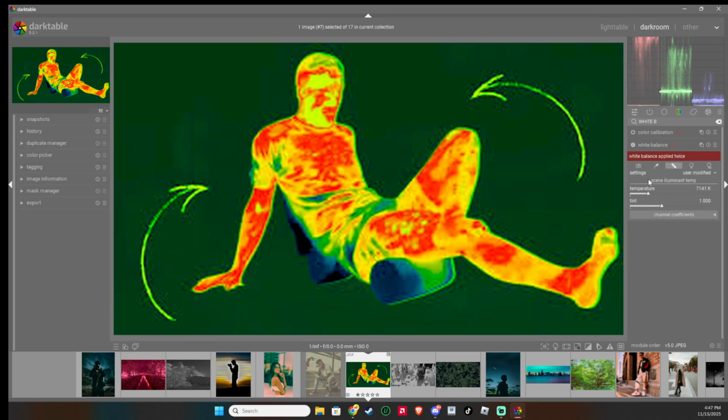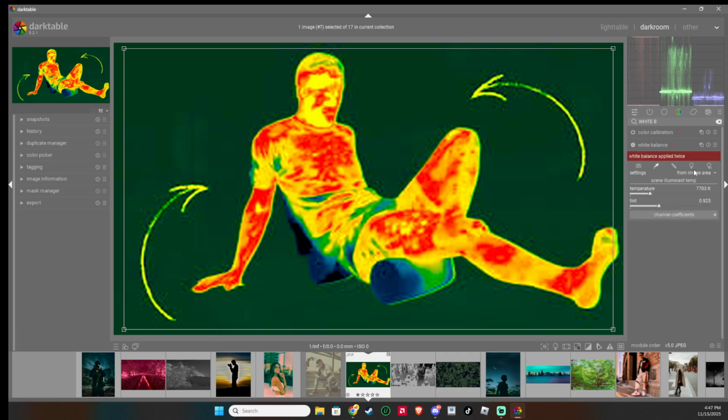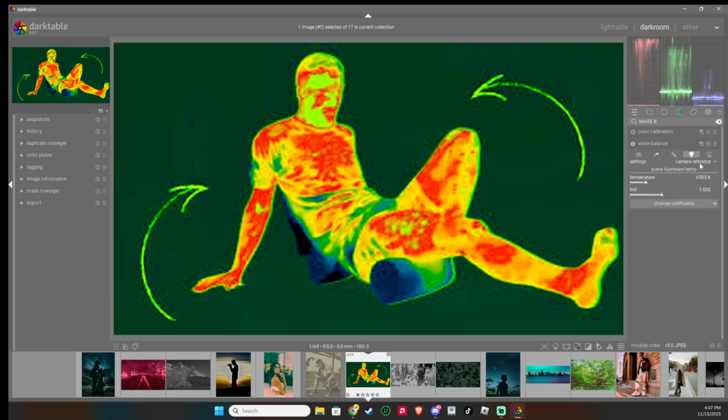Now, it's time to switch the white balance setting to Spot or Camera Reference mode. This step is important because these modes can override the incorrect infrared colors that your camera might have captured, especially with infrared images, where colors might not render as expected. This adjustment is key to achieving the right tonal balance.